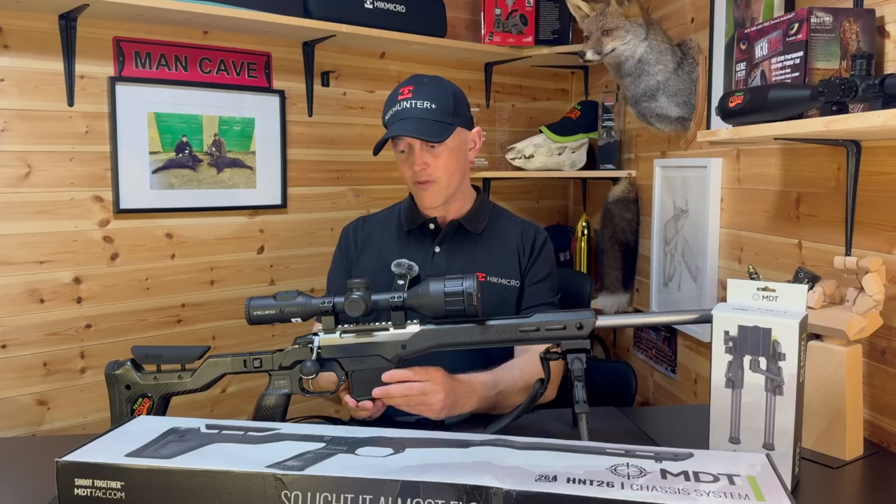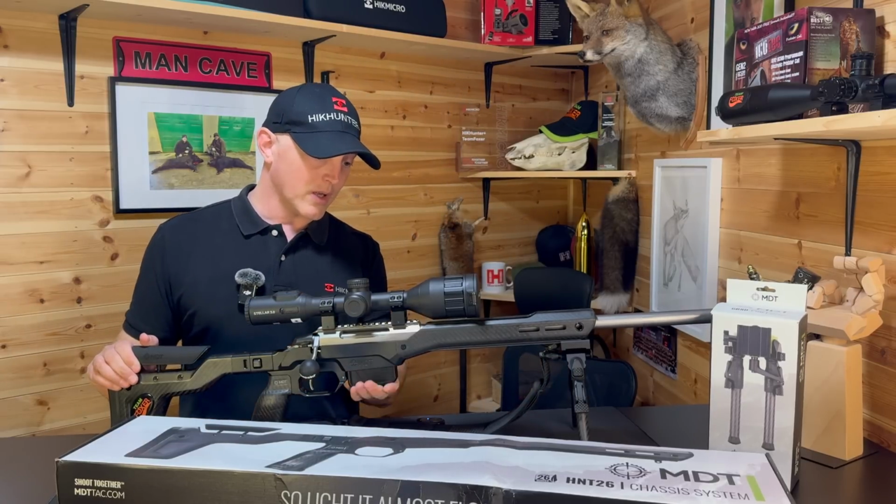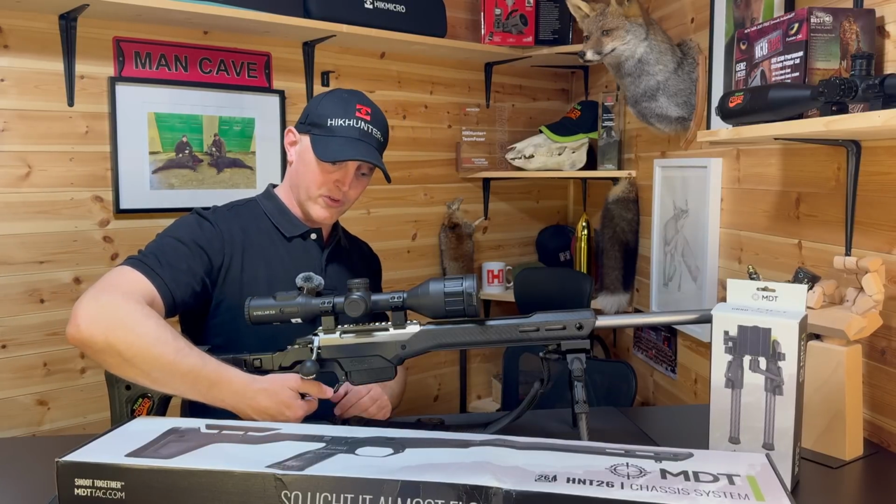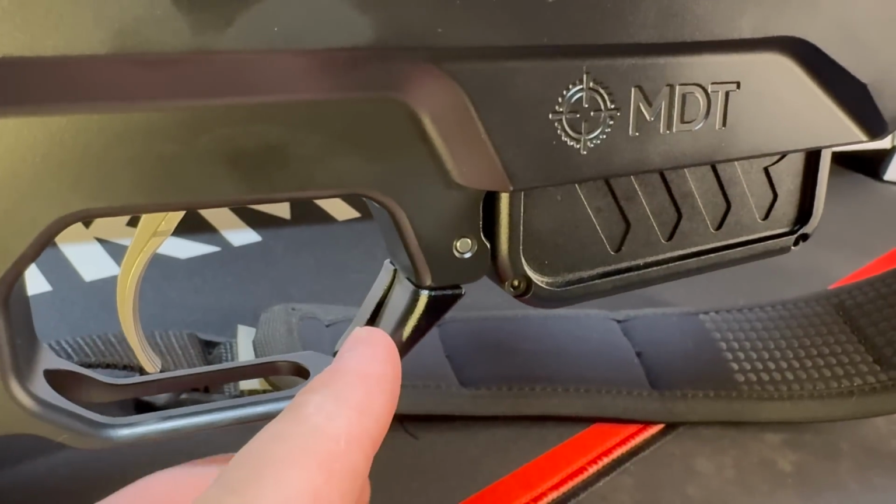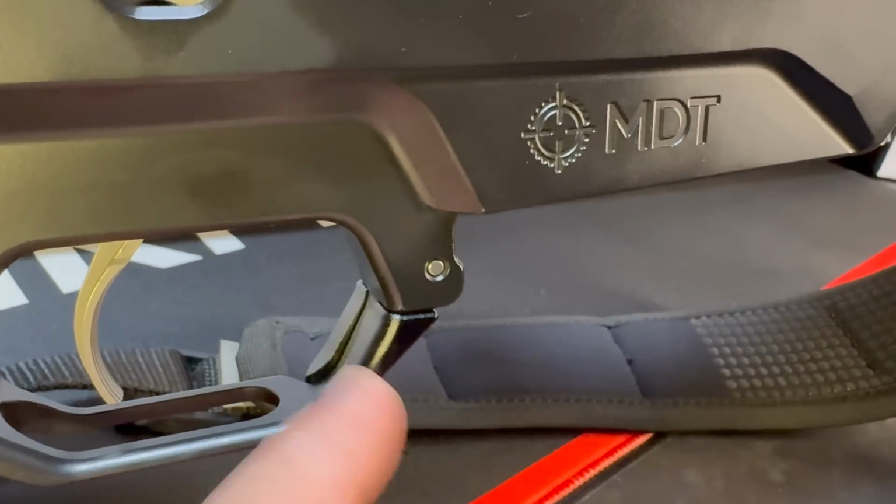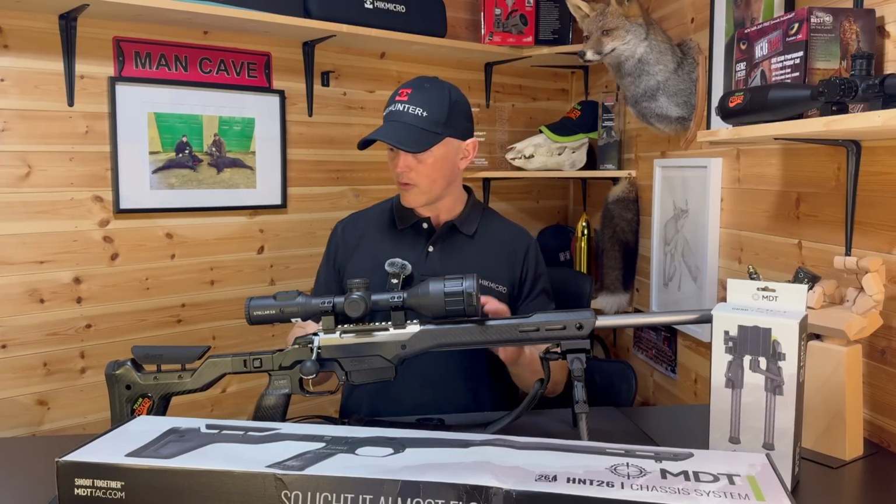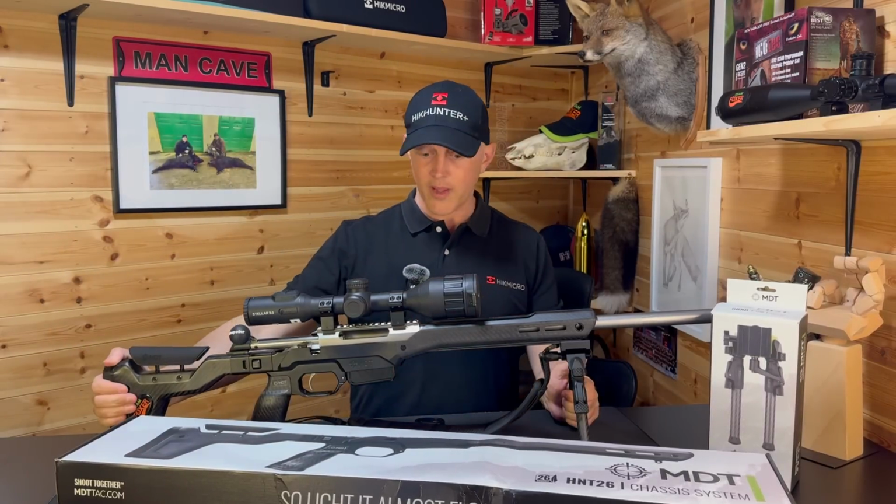There were a couple of different options on there. They could have got a polymer one, but this one is actually a metal one, but it's super stiff, goes in very positively and comes out super easy with a nice quick release catch here at the back. So yeah, really like that, and it's just super solid, really, the whole thing.